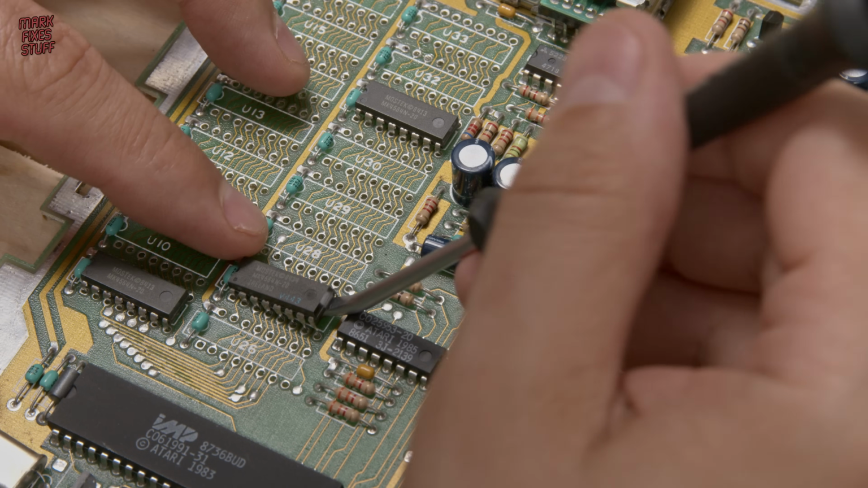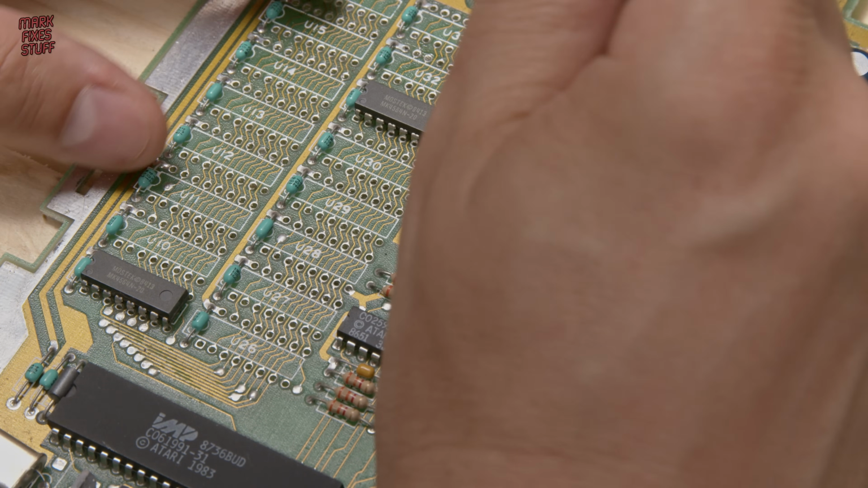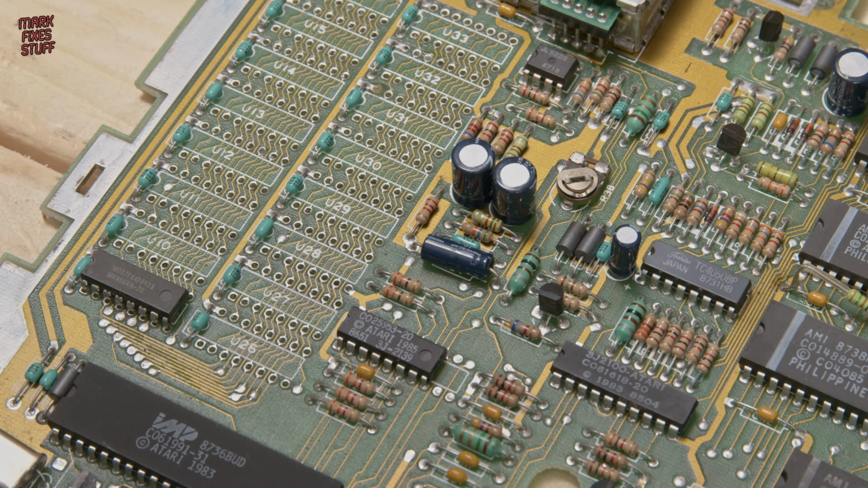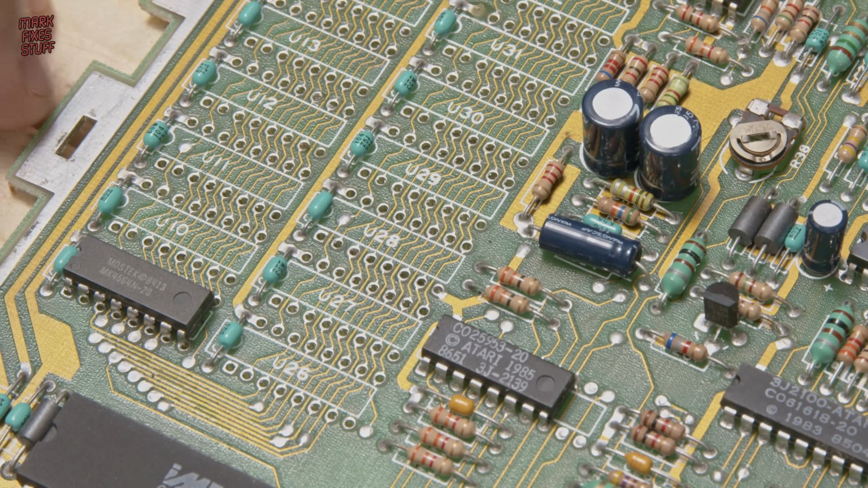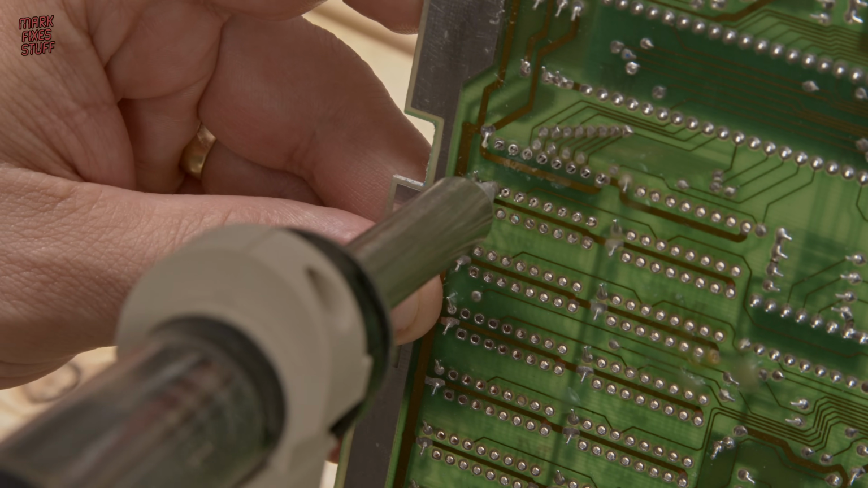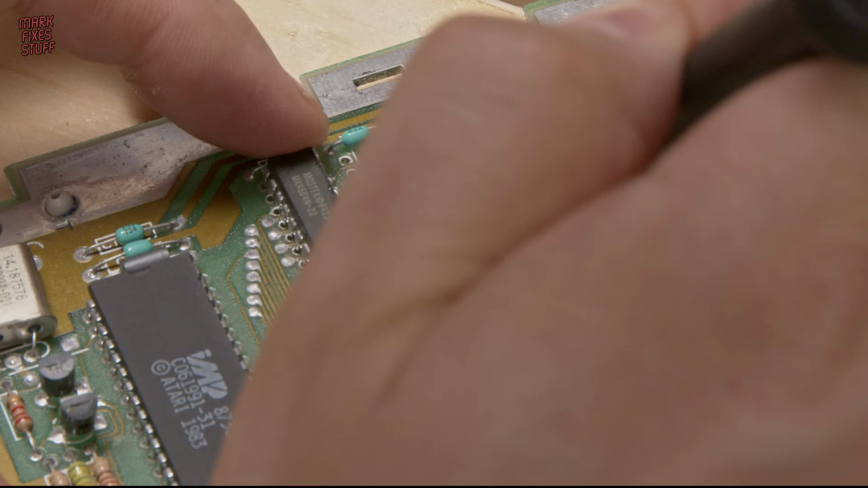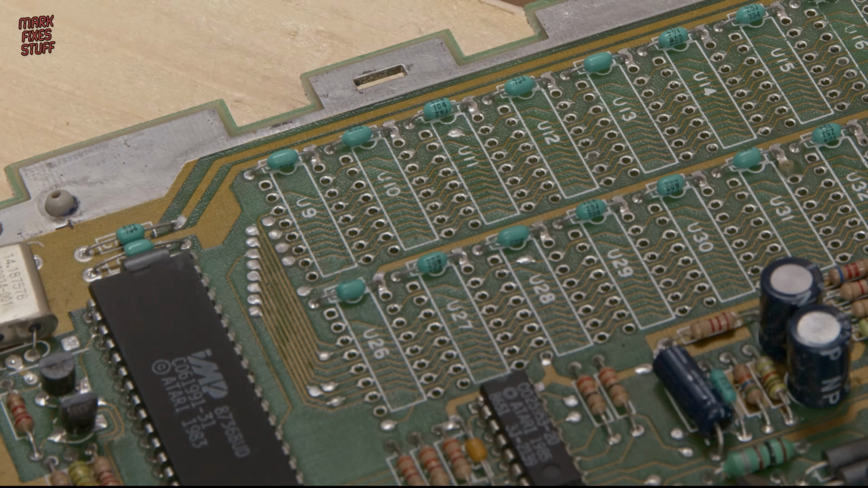Sometimes you do get a bit of minor resistance as you try to lever the chips out, and often this can be gently overcome. It is important, however, not to use too much force, because you can easily take a track or a pad out of the board. For example, this chip won't budge. Looking on the underside of the board, I realise I missed one of the legs. If I'd tried to lever that out, we would have had a disaster on our hands. After desoldering the final leg, the chip comes out easily. In reality, this job took about 40 minutes.